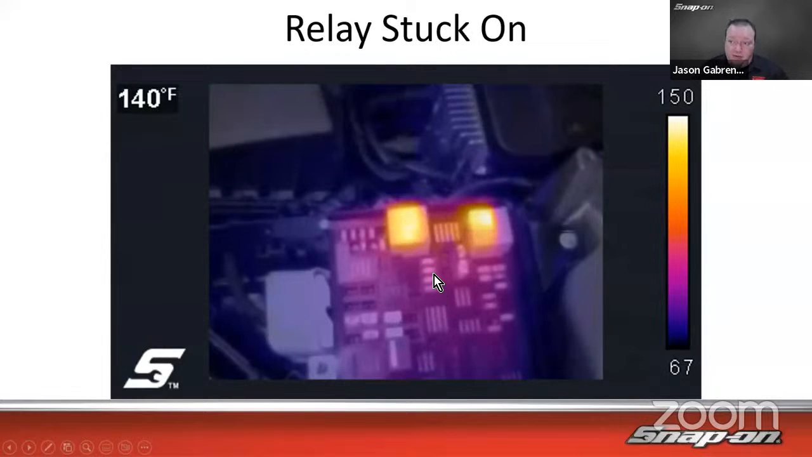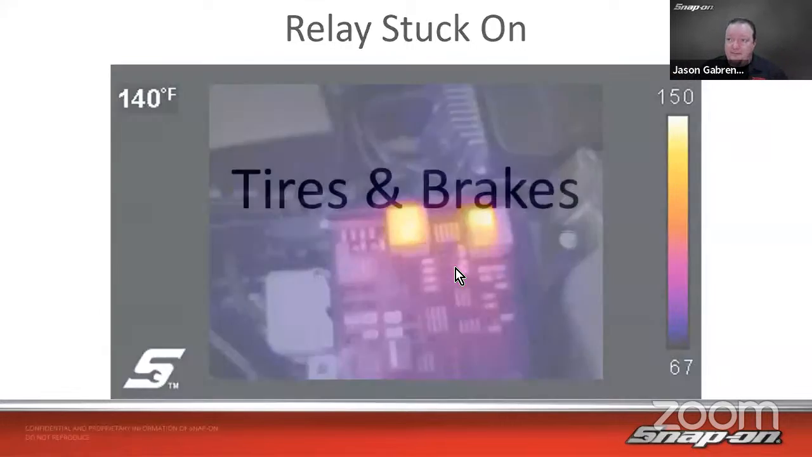You could also see with a fuse, it had a high draw through a fuse. One of the fuses would be hotter than the others, and then you'd be able to investigate it that way.